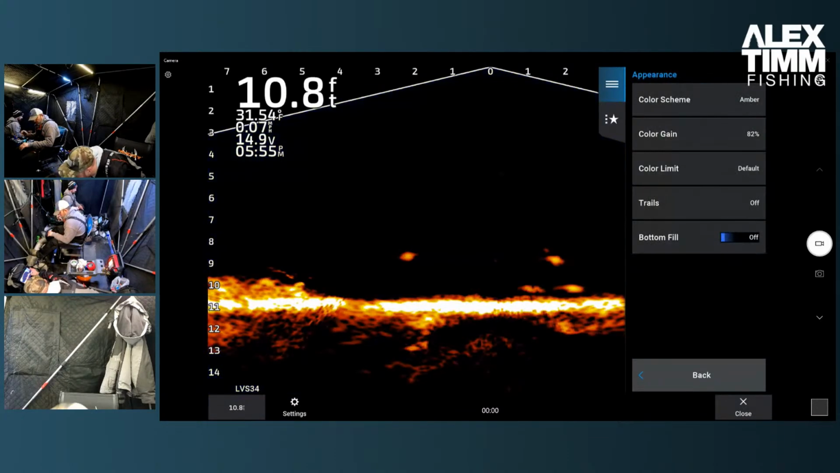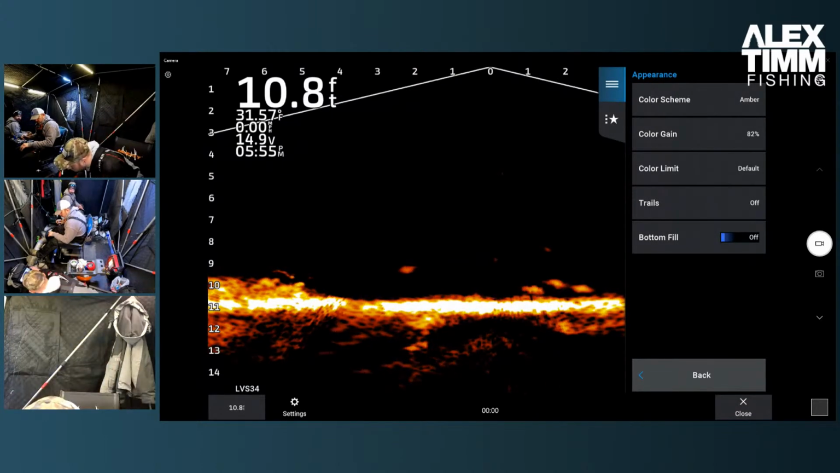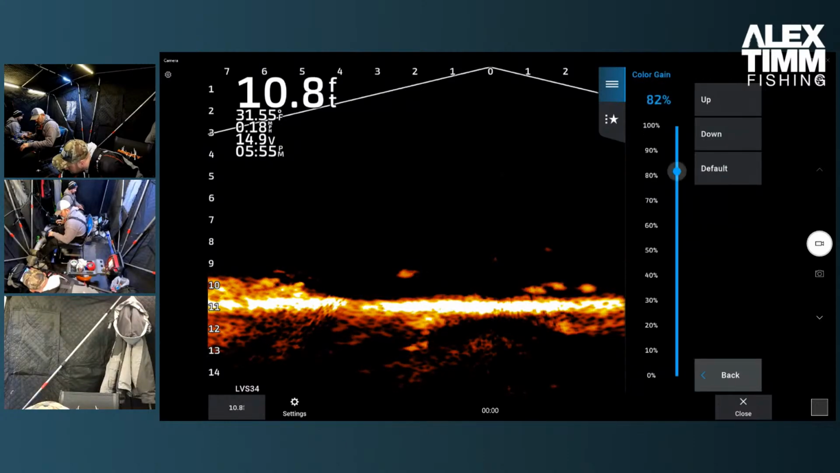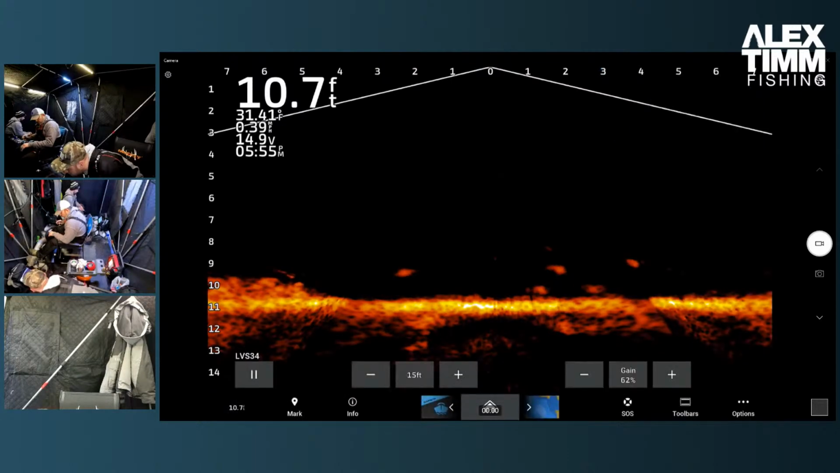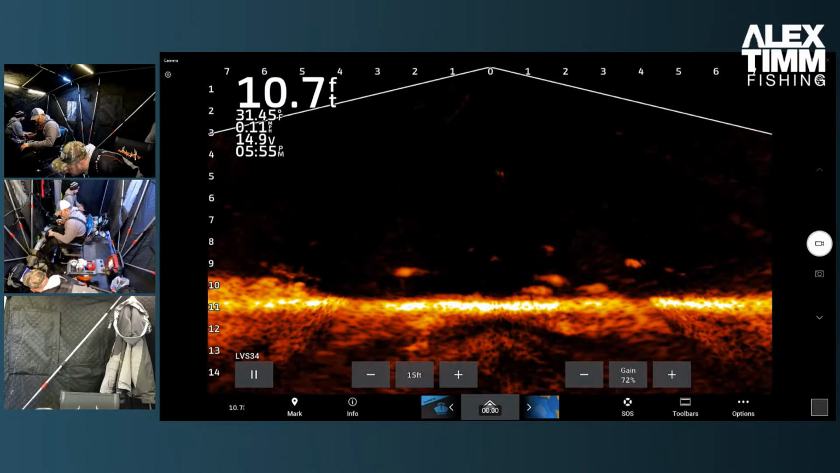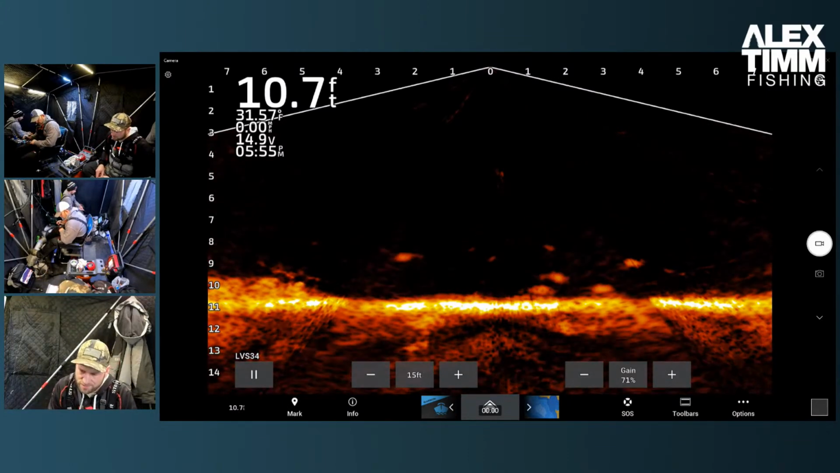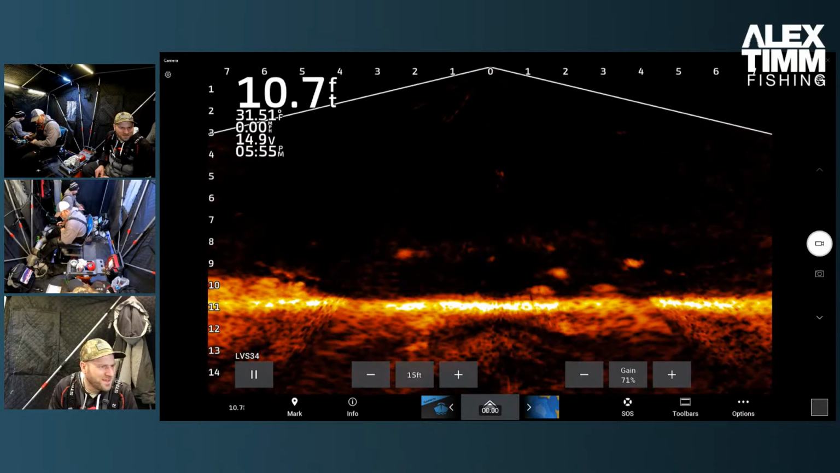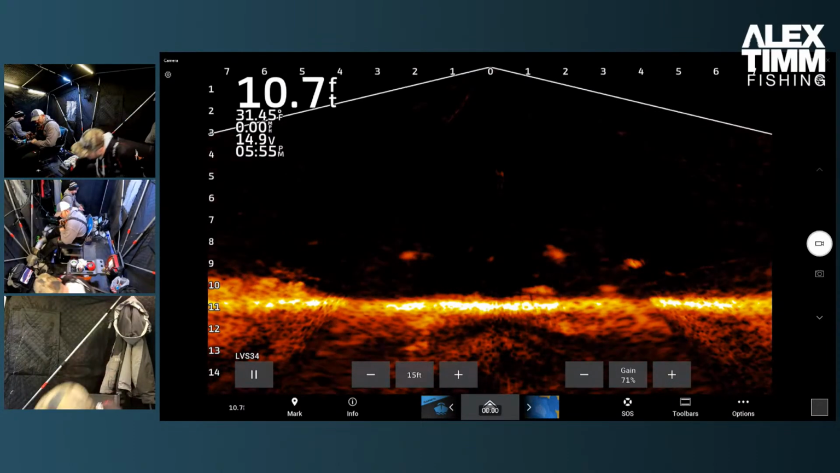The other one that most people use is amber. I don't care for it, but if you reduce the color gain here, I think you can get better definition. If you reduce the color gain and then crank up the gain, they say you can see more of the outline of a fish if it comes through. To me, I'm not a huge fan of it.